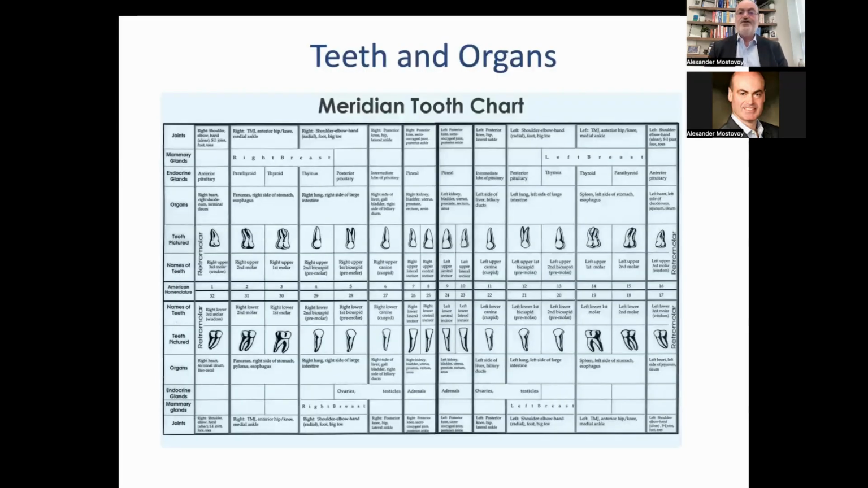Many of you have seen this chart. I'm going to show this one more time. This is called the meridian tooth chart, where there is a connection, at least in the acupuncture meridian system, between teeth and different organs. So I just want you to follow my cursor, if you wish. If you're looking at the right upper second molar, right upper first molar, as well as bicuspid, you're looking at the right breast as well.